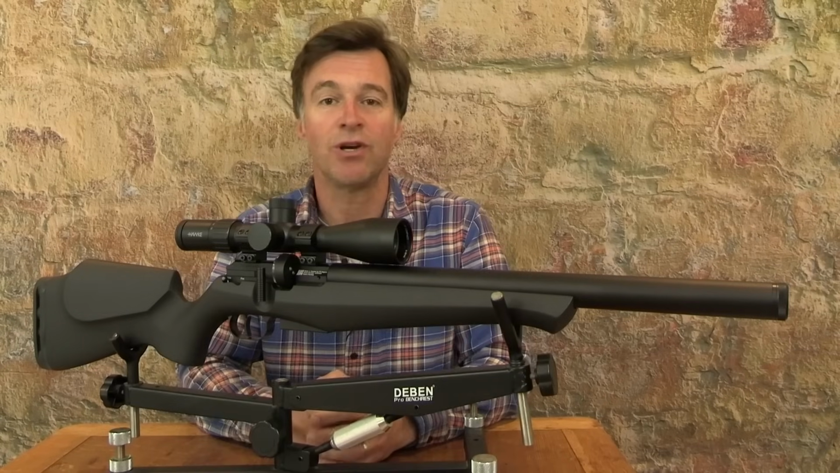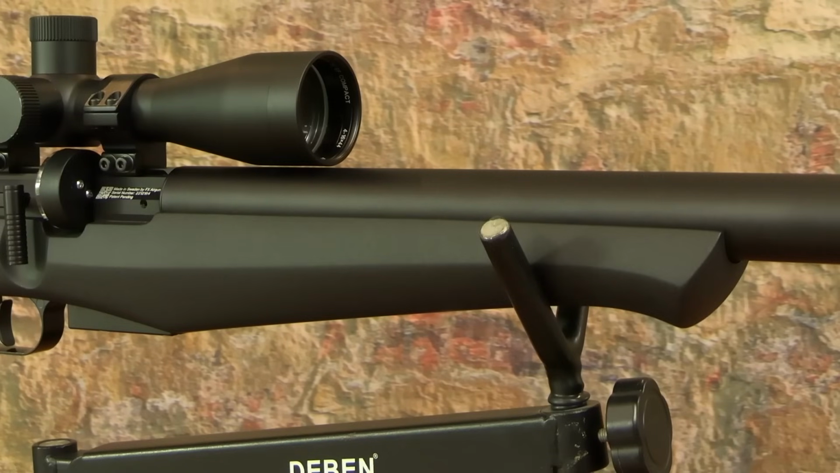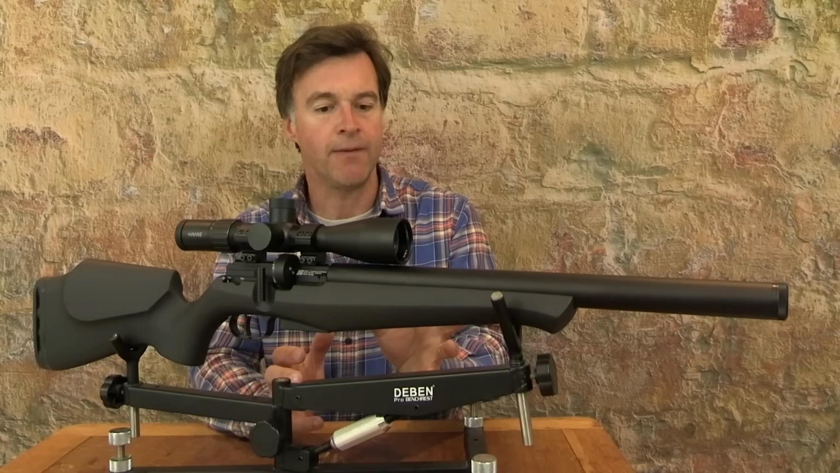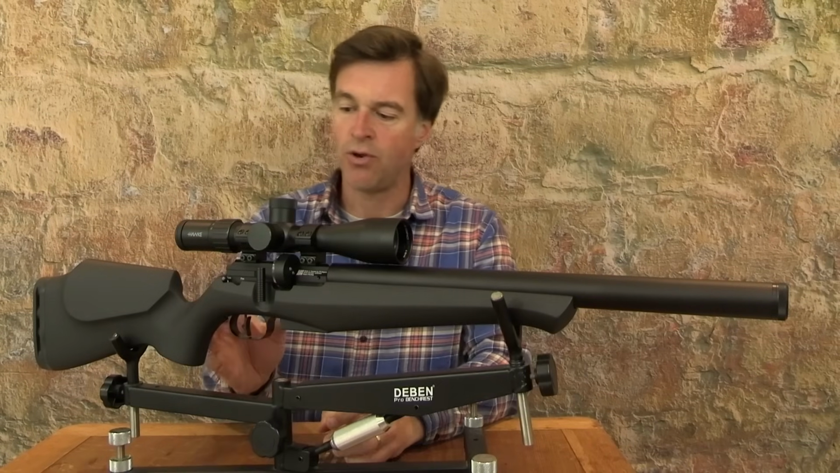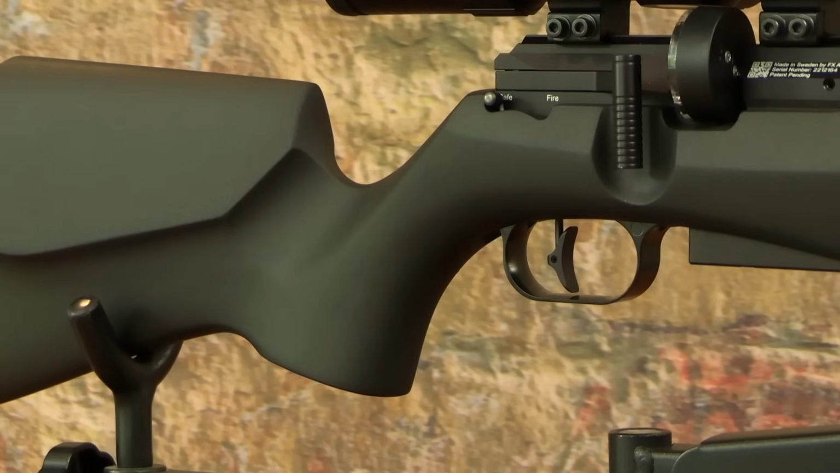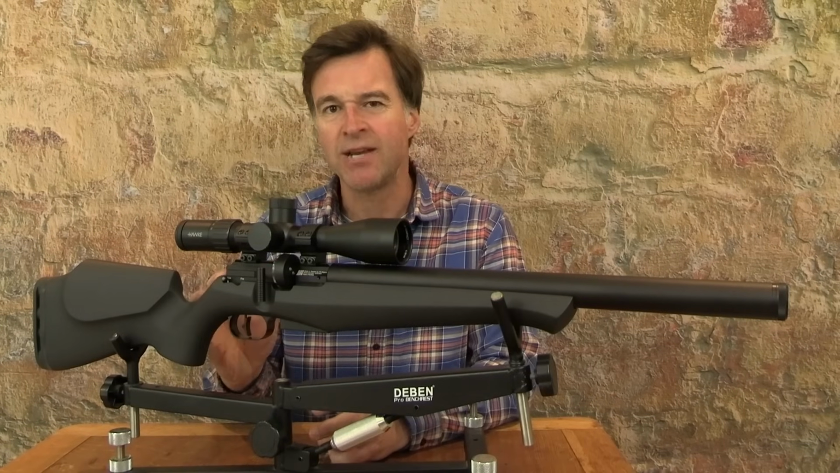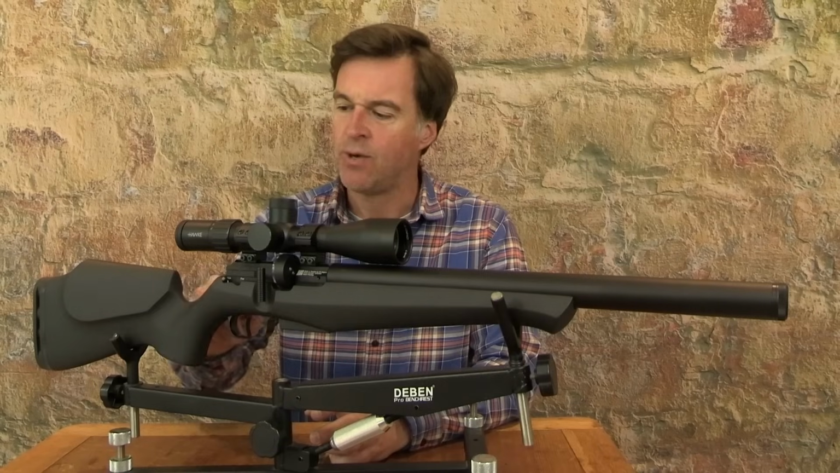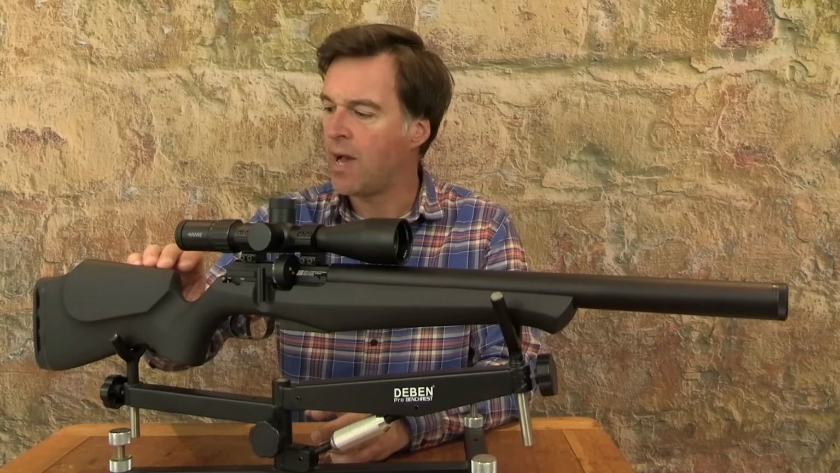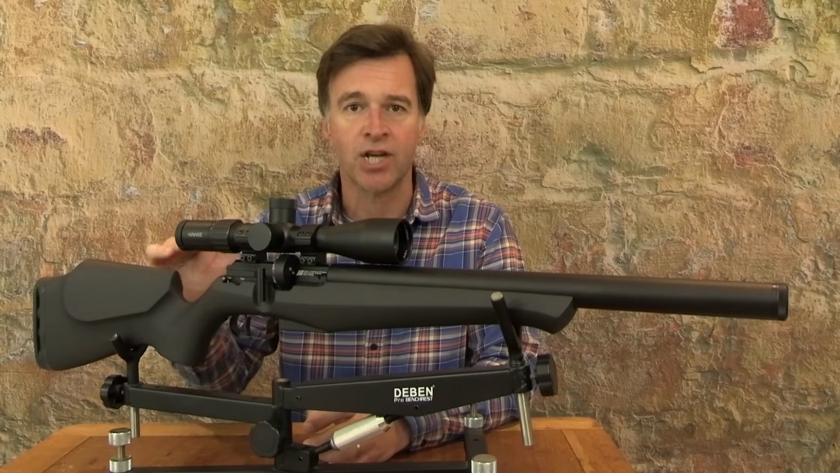The ambidextrous stock of the Classic has clean flowing lines and a long forend with a really nice flared section at the front. Now, there's no stippling or checkering on the forend and also none on that palm filling pistol grip. However, the soft touch finish of this handle is actually very grippy. Behind the pistol grip is a deep recess which really cradles the base of the thumb. Now, this sweeps back into a well-defined cheek piece with a nice high comb which ensures good eye scope alignment.